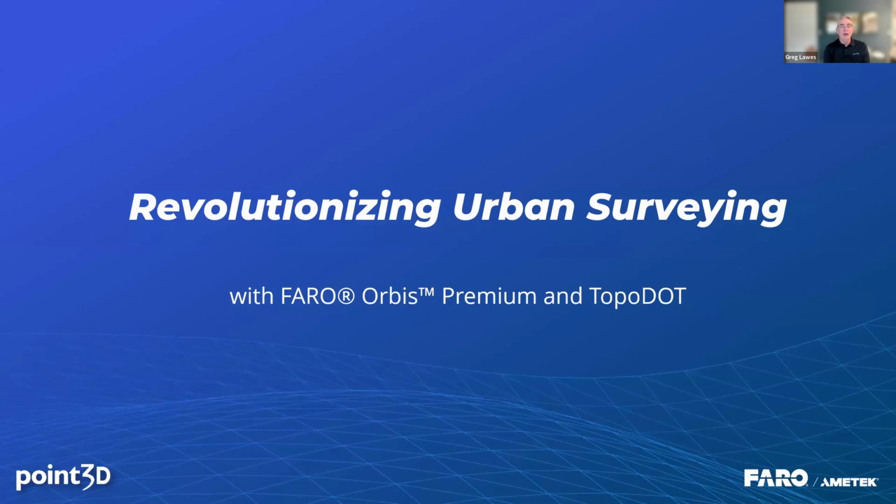So we're here today to talk about a combination of an innovative capture solution from FARO, the Orbis, and TopoDOT. For those maybe not familiar with it, it's a point cloud processing solution for creating 3D models, and specifically what we're talking about today, transportation and civil related. It's a comprehensive solution for feature extraction and geospatial data management, and specifically for the urban surveying application we're going to be talking about. And now to you, Nathan, and Nathan's going to talk about the application and the project that we executed here.